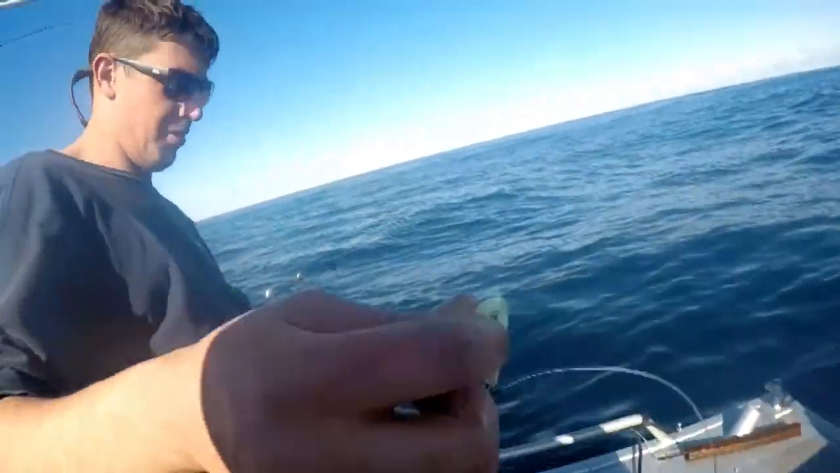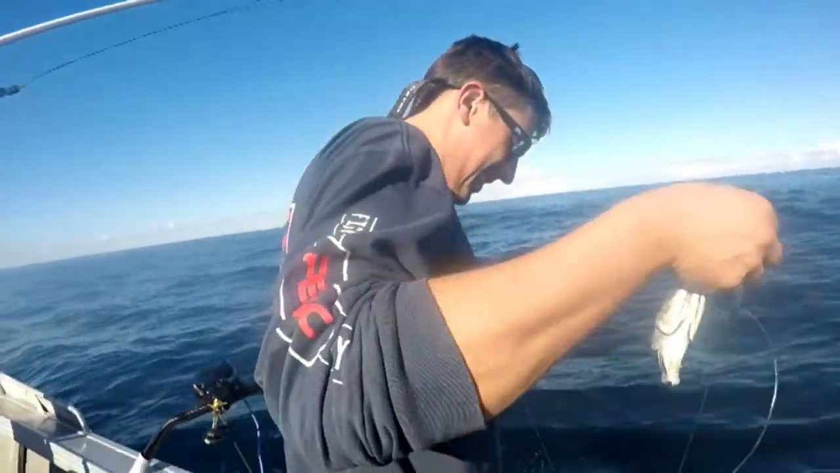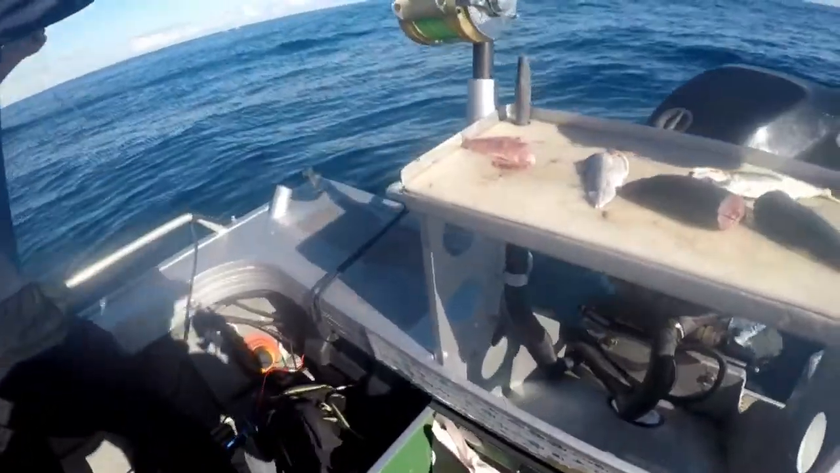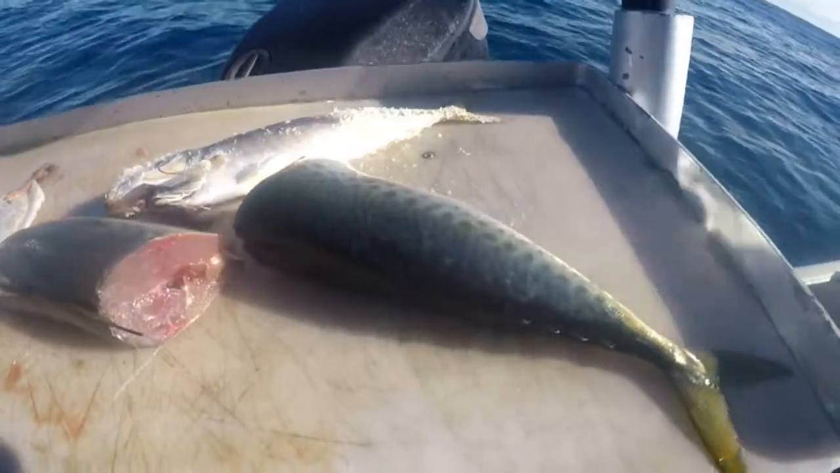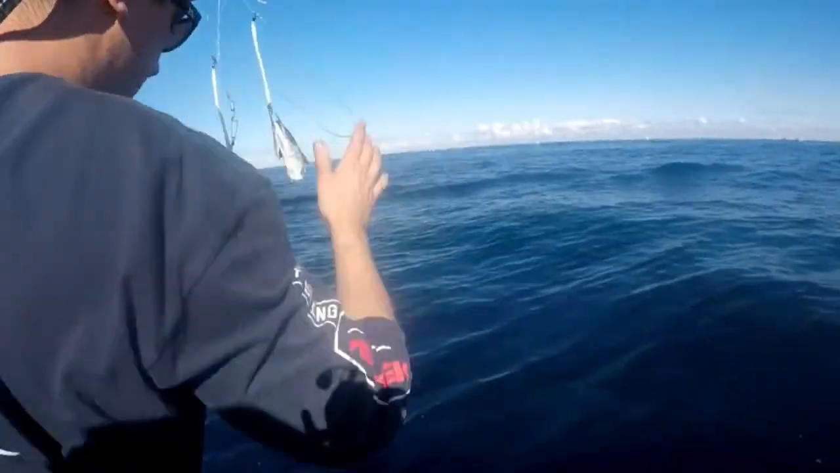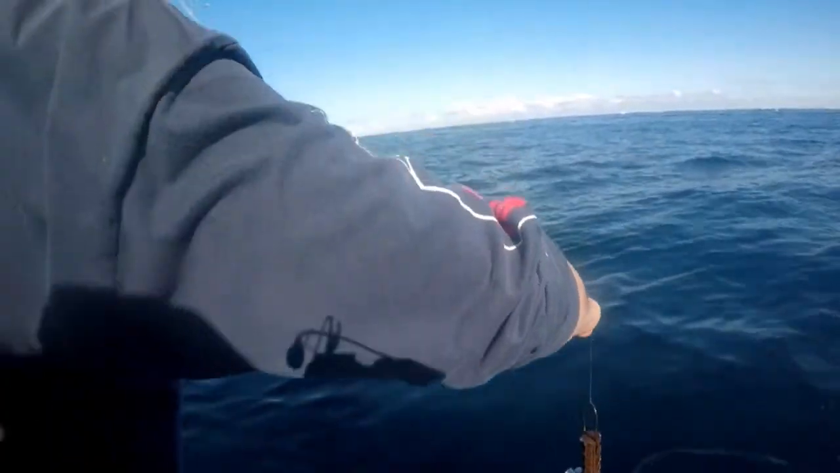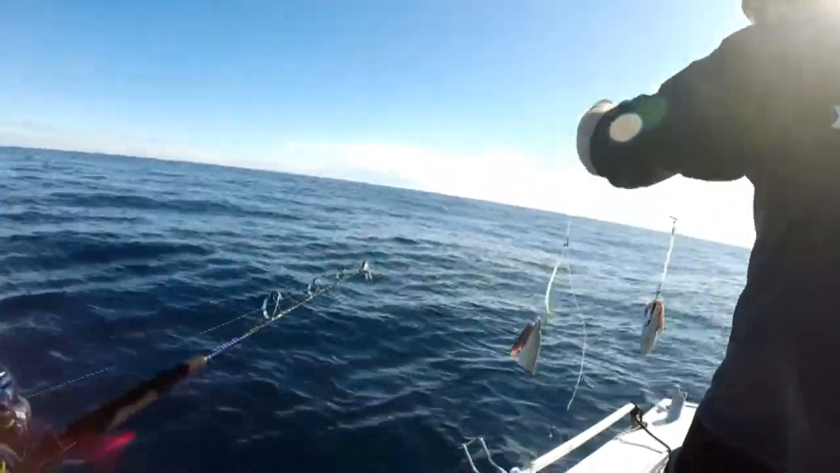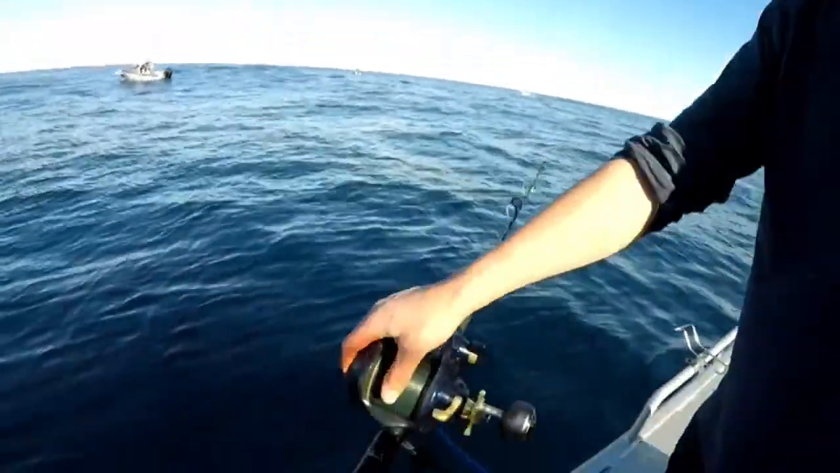That was lucky. It was swimming free, bro. Yeah, well, it came right off. It came off at the end. I probably should have gaffed it. So for bait, we're using half slimies. Look at that. So we had 2 baits down. One got taken. So we still got the other one, don't we? Right, going for the next drop here.